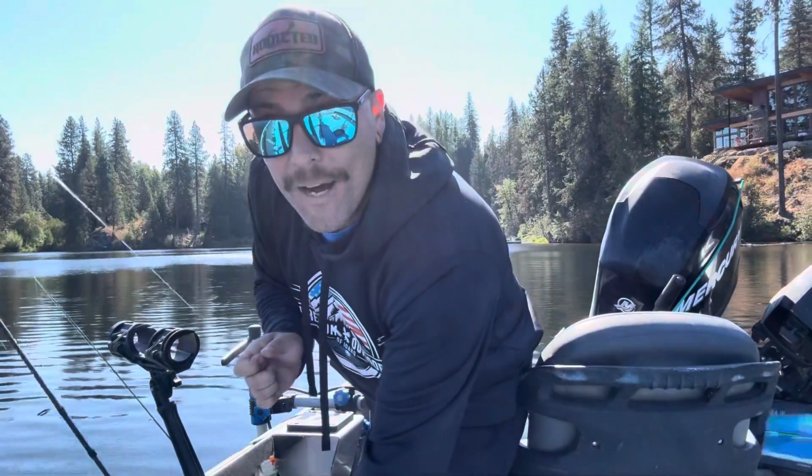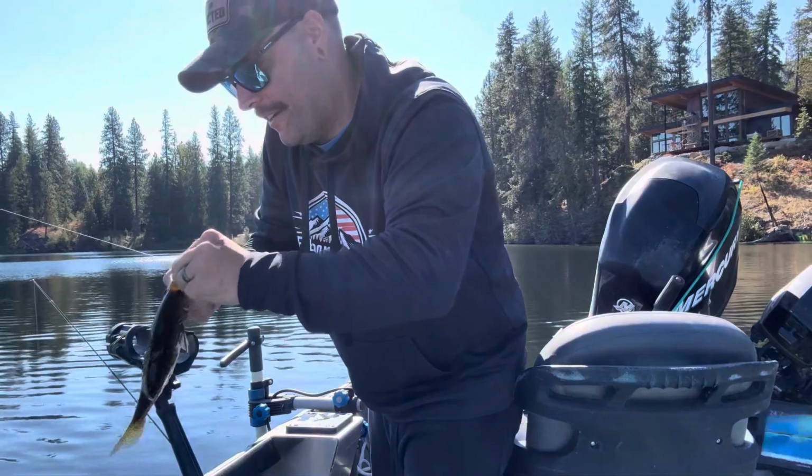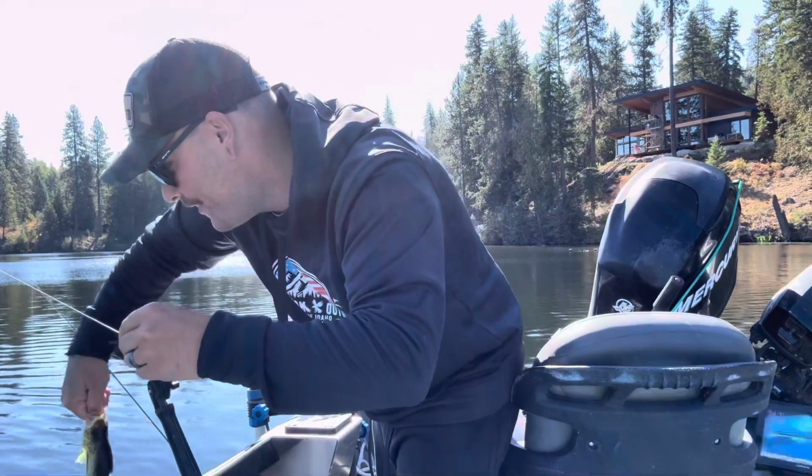There is a mountain of them down there. Ooh, crappie! This is gonna be a slaughter.